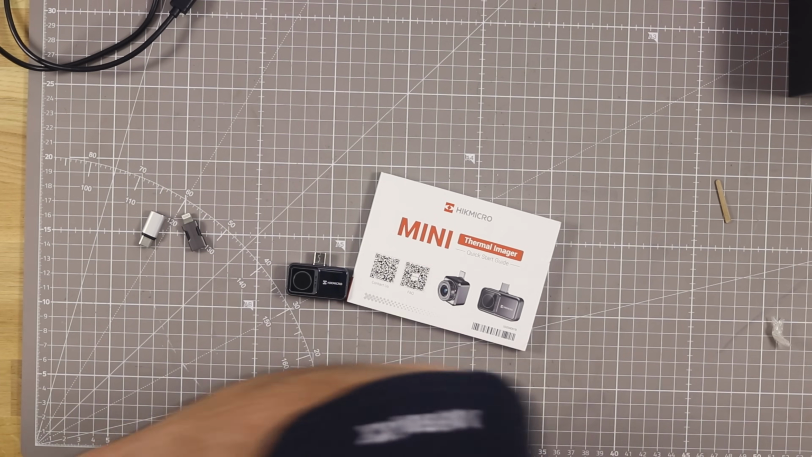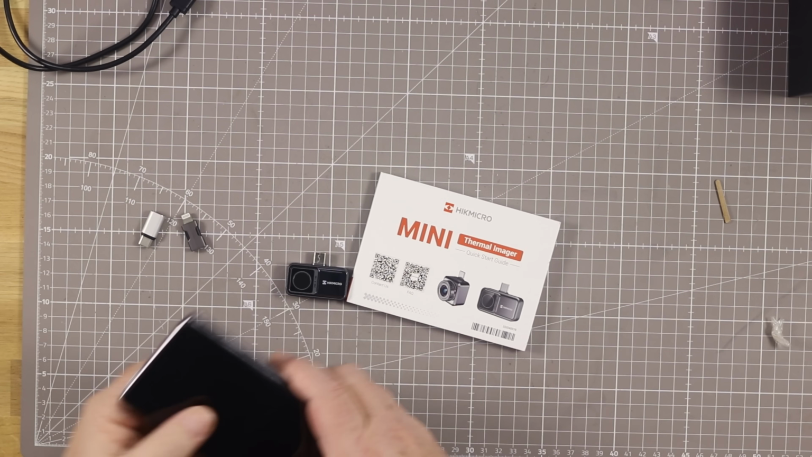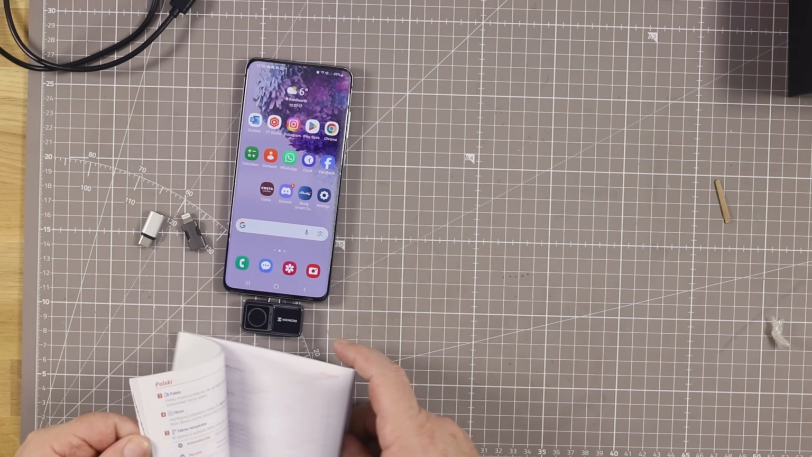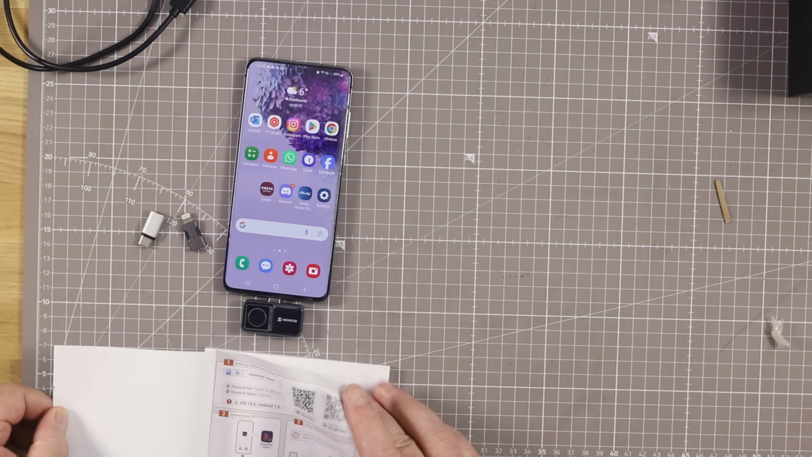I mean, we'll plug it straight into the phone. We have a phone case here, which I'll take off. This phone case is falling apart. I'll put my phone on. Okay, I've no idea what's going to happen, but I assume we need an app. Yeah, we need the viewer.